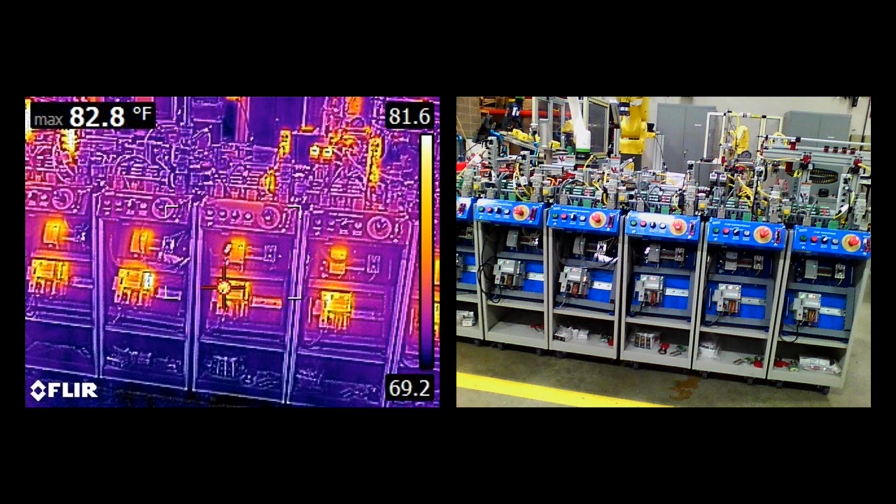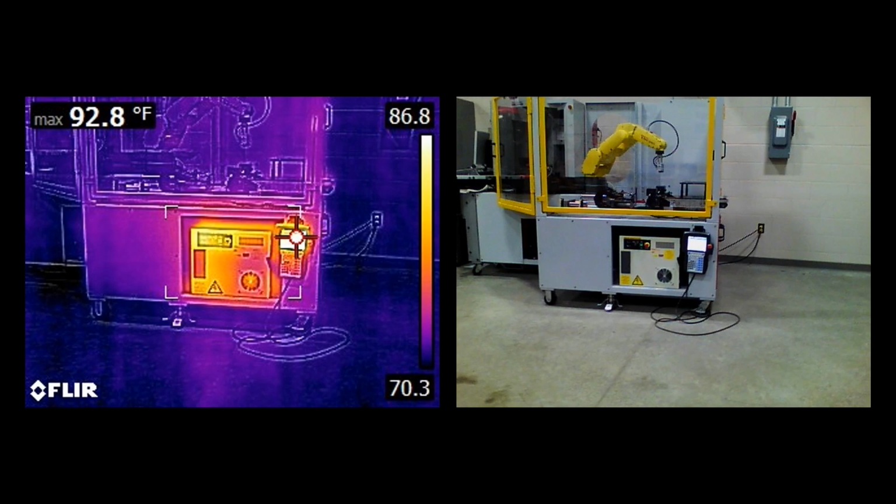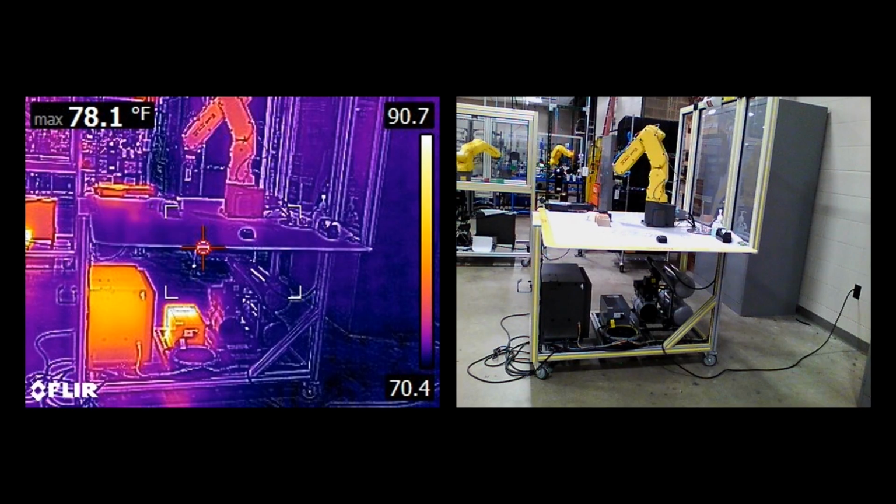We see the image here of a robot where, as we would expect, the power supply is warmer than the other areas. The pendant is also shown, and sometimes we need to be concerned that we're picking up the light instead of the heat. We can see the comparison of the two photos here, where we would not necessarily suspect that there was a heat problem down below the robot, but we certainly can see it in the infrared photography.